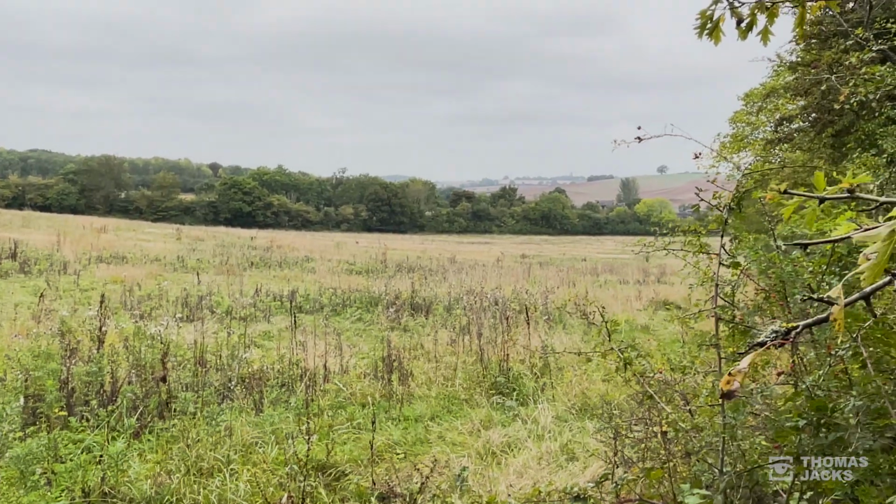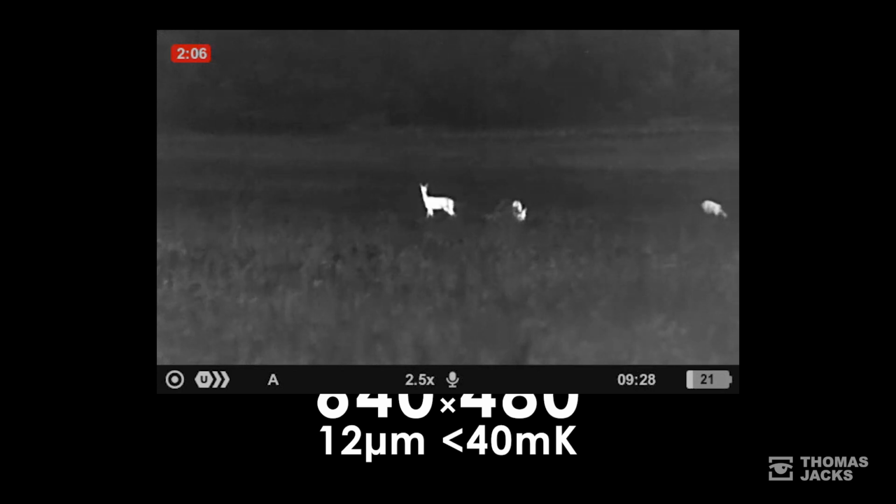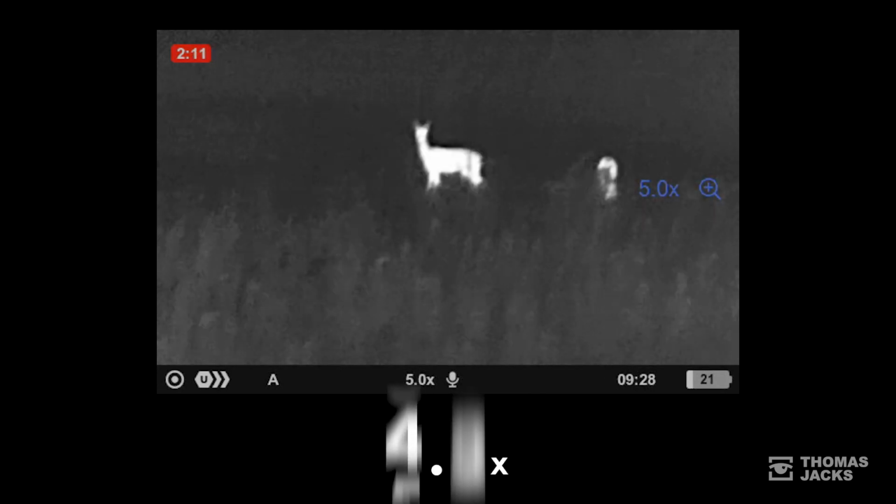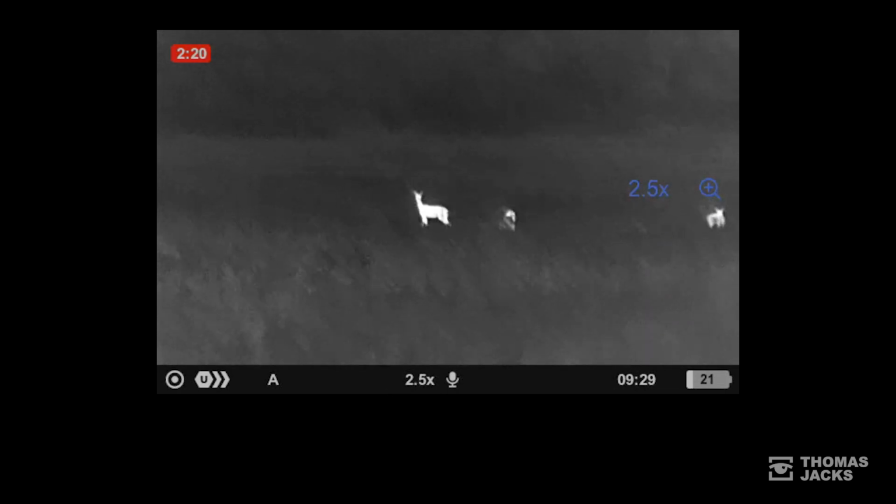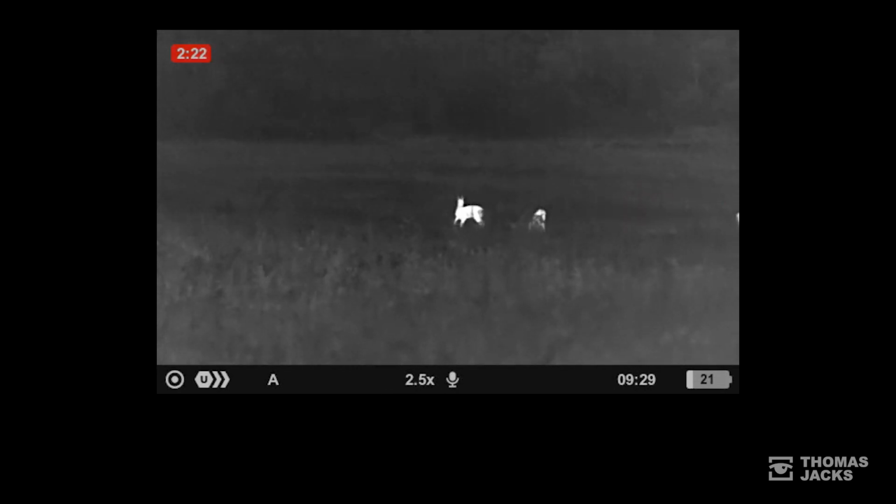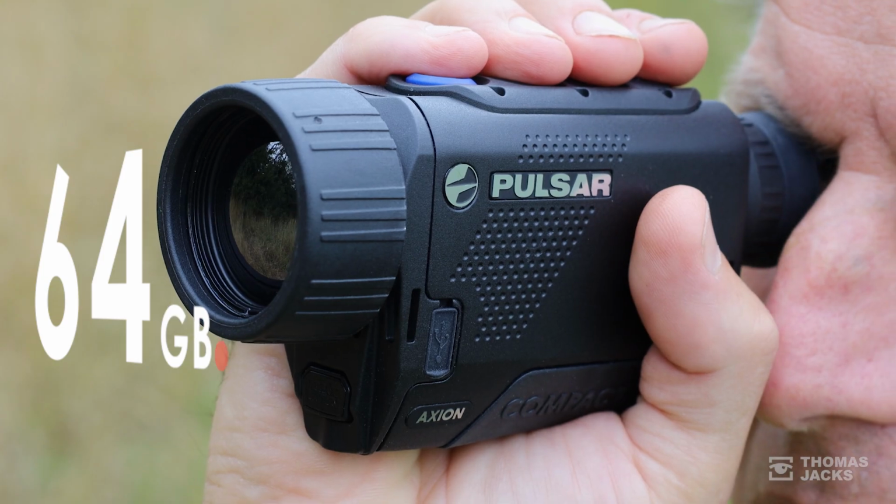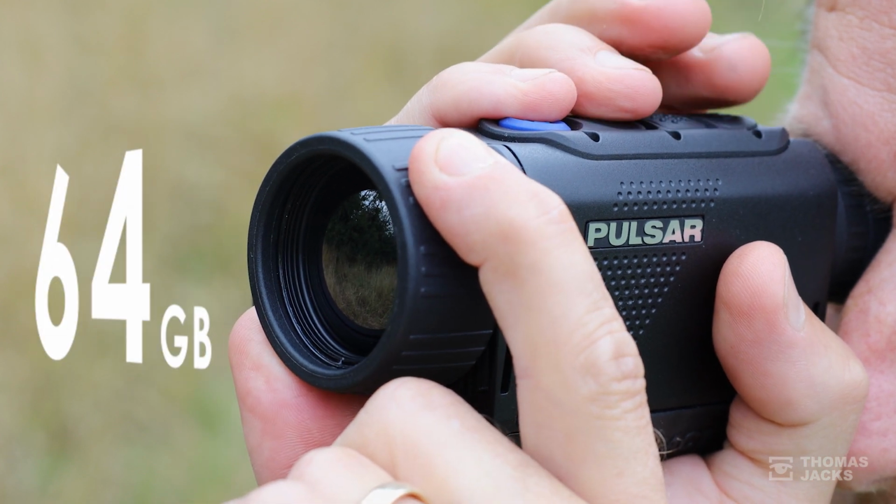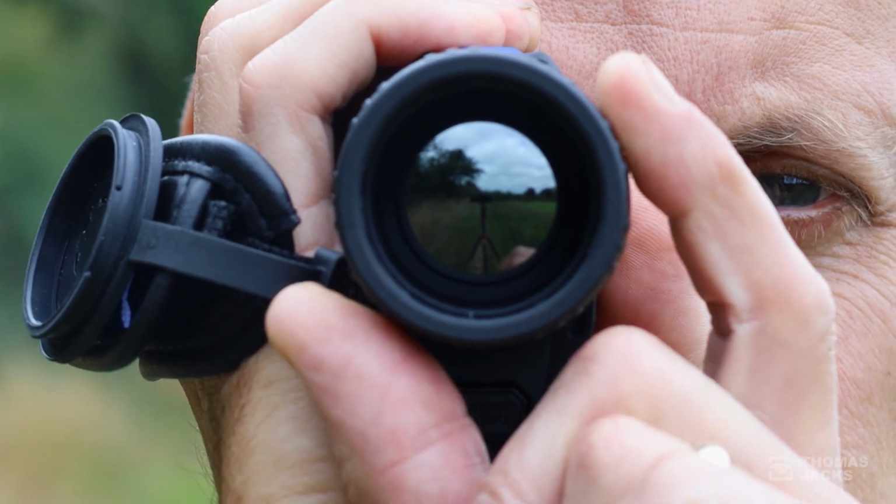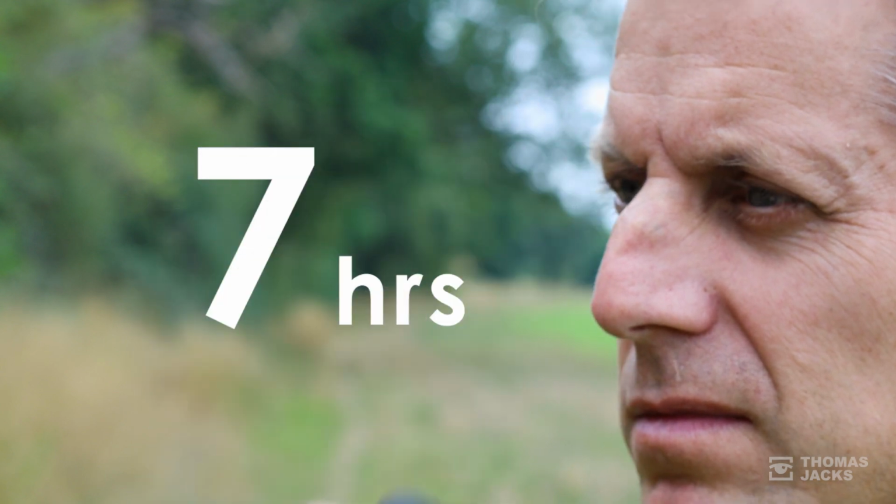How many deer can you see? All of them with this 640x480 12 micron sensor, 2.5 times native mag that you can digitally zoom to 20 times. It's got a new wider format display, as well as a choice of 8 different colour palettes. And now you can record up to 64 GB of video, all at the touch of a button. And the removable, rechargeable battery can keep you going for up to 7 hours.